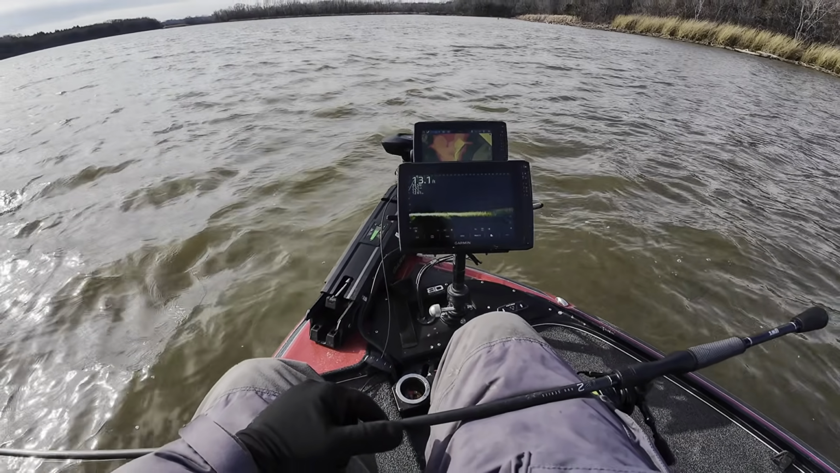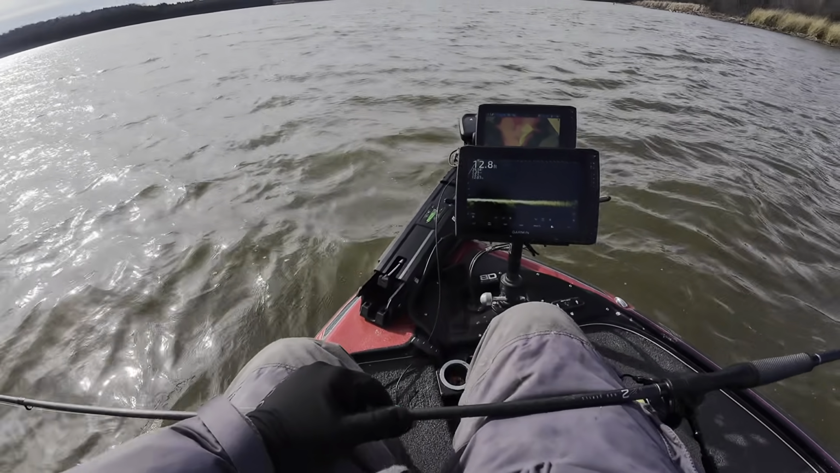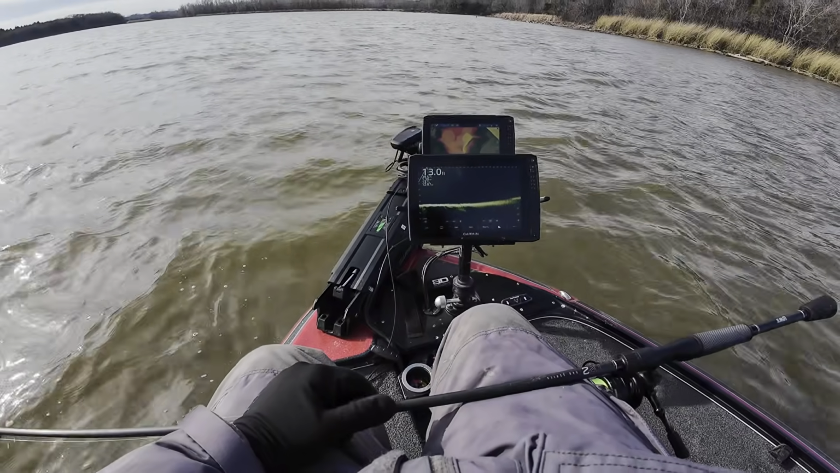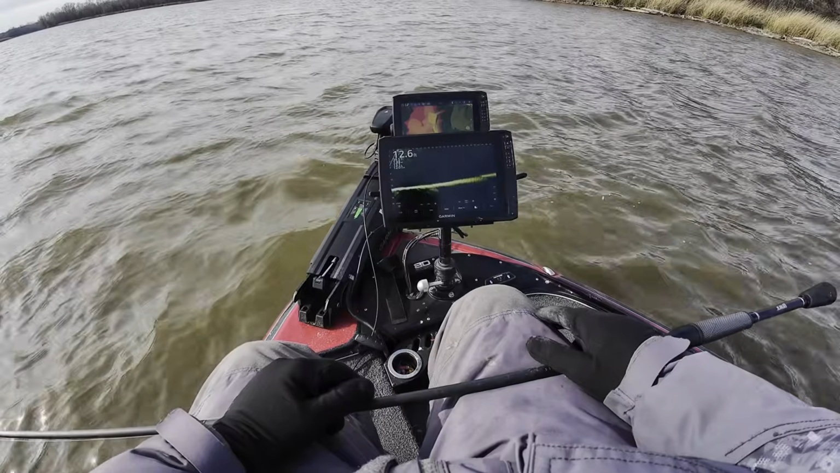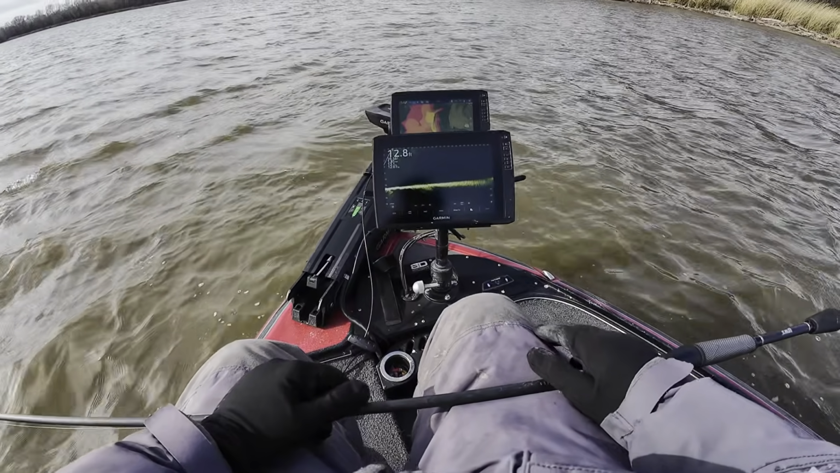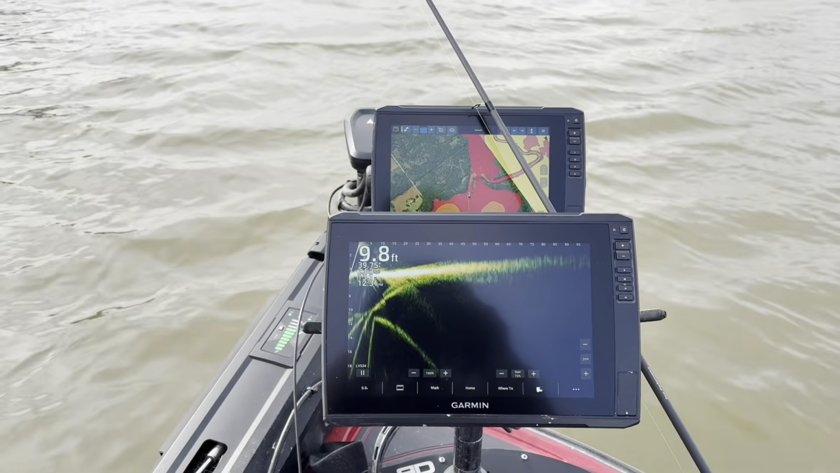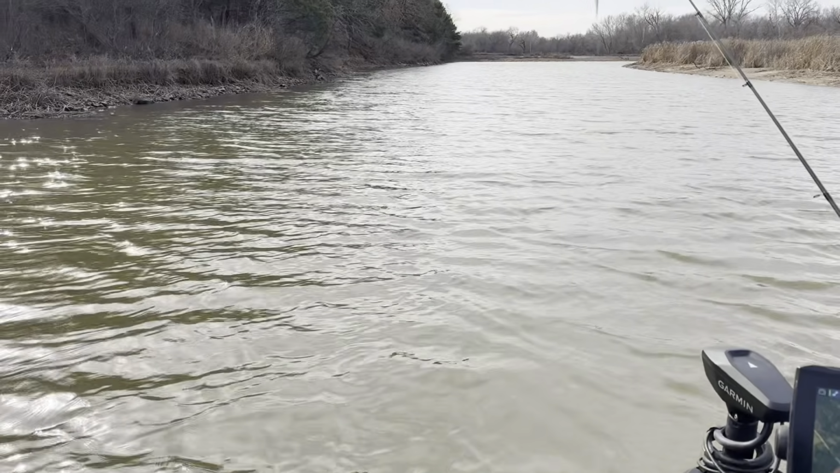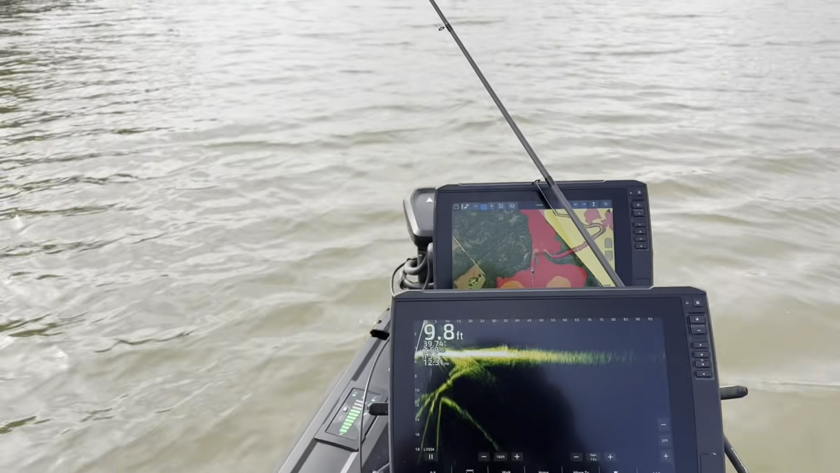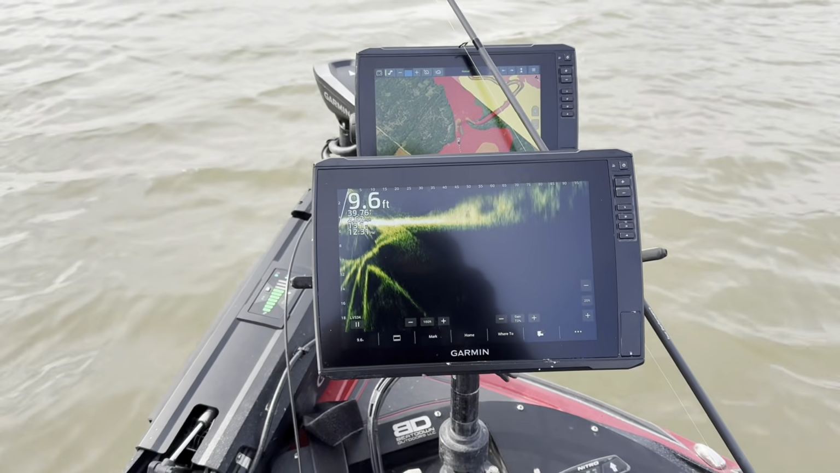Well, I've been working this lake. I'm probably about 3/4 of the way through it on the trolling motor. Haven't seen a whole lot other than mainly shad, but I'm going to keep on moving along and see what I can find, but so far, nothing to brag about. So I've covered this entire lake on my trolling motor. I finally got up in here. There's a creek that feeds this lake.